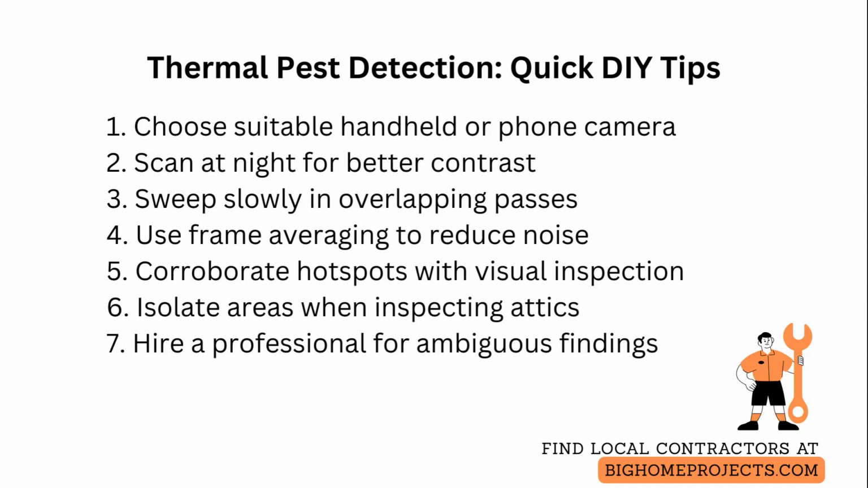heat sources or plumbing. For attics and crawl spaces, open access points and isolate one area at a time so you can localize sources and wear protective gear against droppings and insulation. When interpreting images, remember that heat can transfer through thin materials, so a hotspot on a wall could represent something behind plaster, wiring, or a pipe. Use gentle probing and follow the thermal trail to locate entry points.